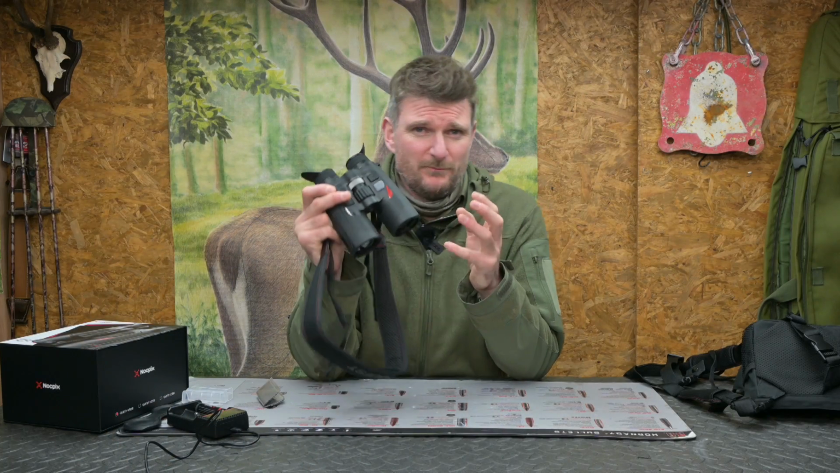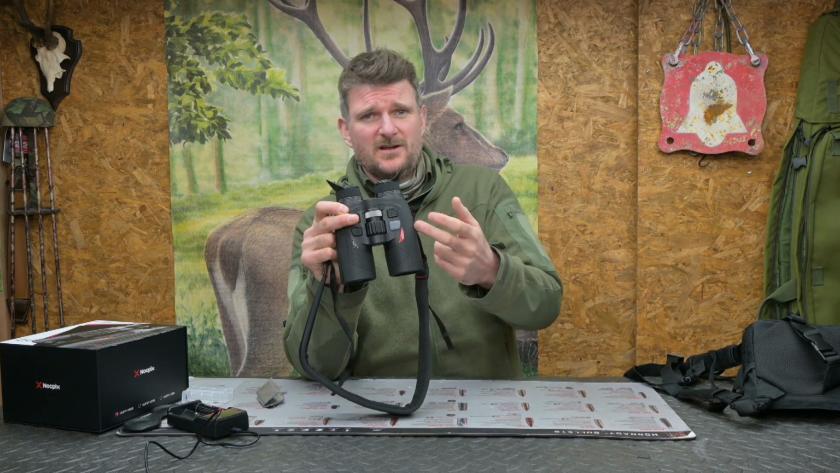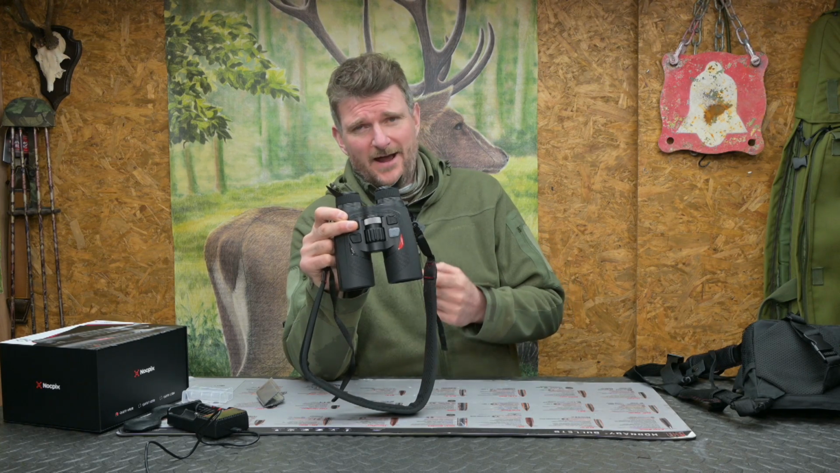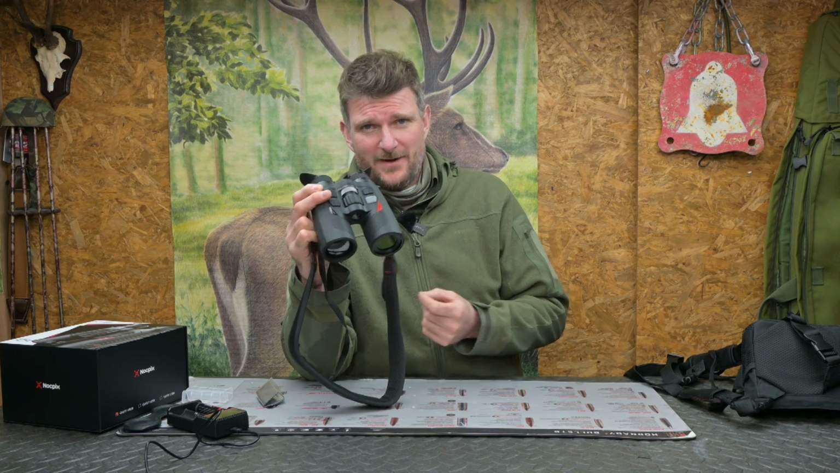Runtime on the batteries hasn't been published yet, but 18650s are a pretty common fodder now for most night vision thermal imaging products. Two come with it. You've got the internal battery, you can have spares as well. I certainly had no problem on a 4-hour outing, and I had plenty of laser power available to me, even on permanent scan mode, so I can't complain at all about the battery capability.